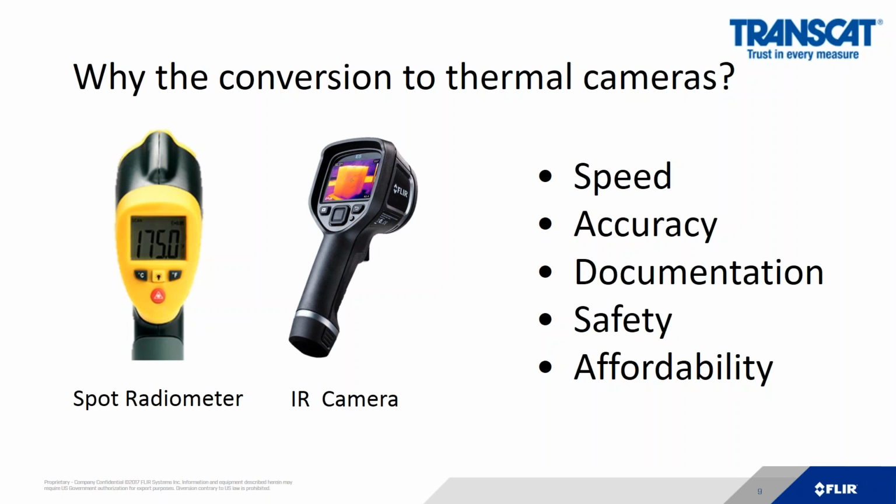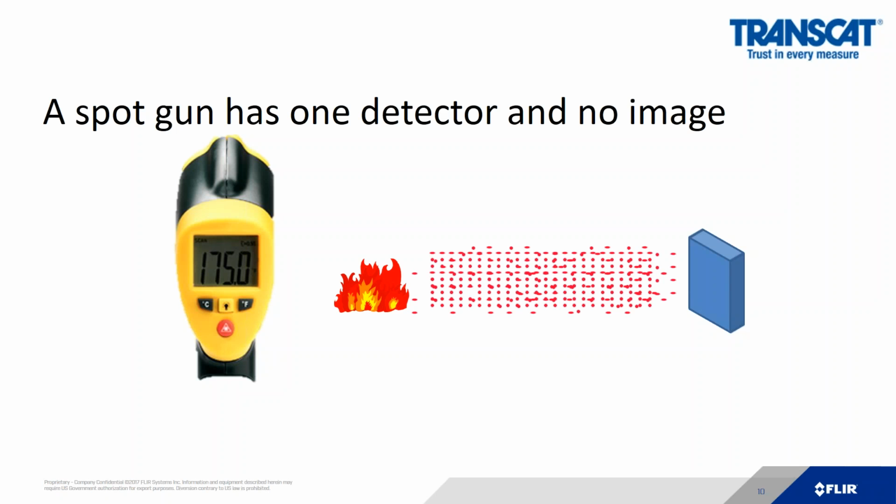And why is there a conversion to thermal imaging cameras? Five reasons: speed, accuracy, documentation, safety, and finally, affordability. So a spot gun works on the same physics of an infrared camera. It just has one detector. And that detector gives off a temperature measurement on the screen. So here we're looking at this example, the spot gun's detector is measuring 175. That's what the spot gun's going to tell you.